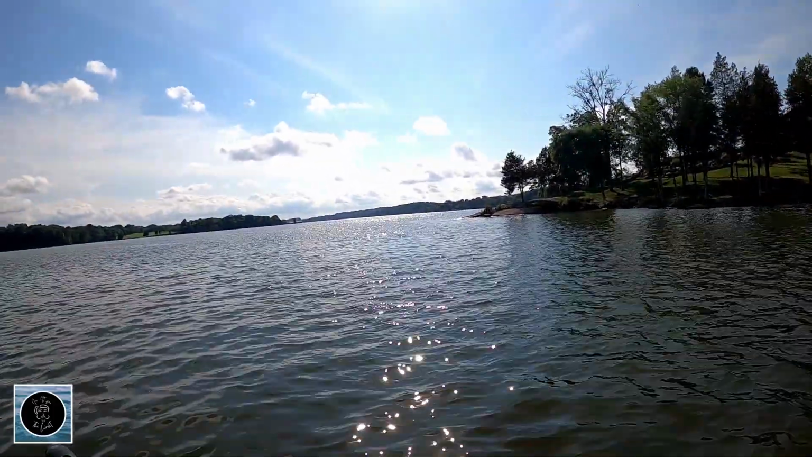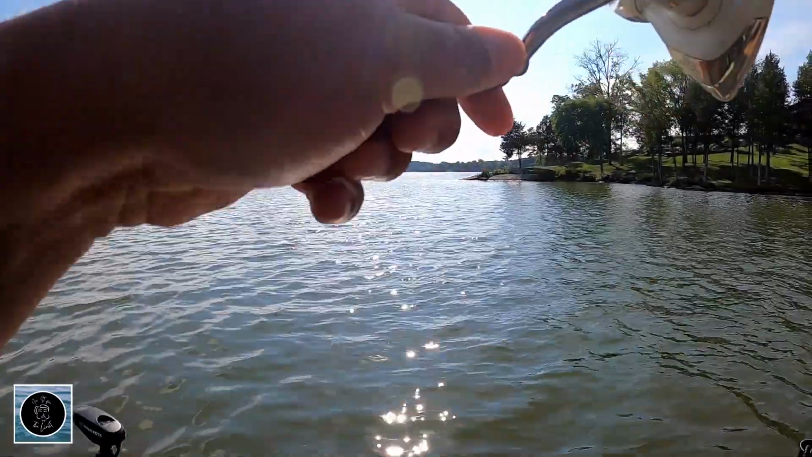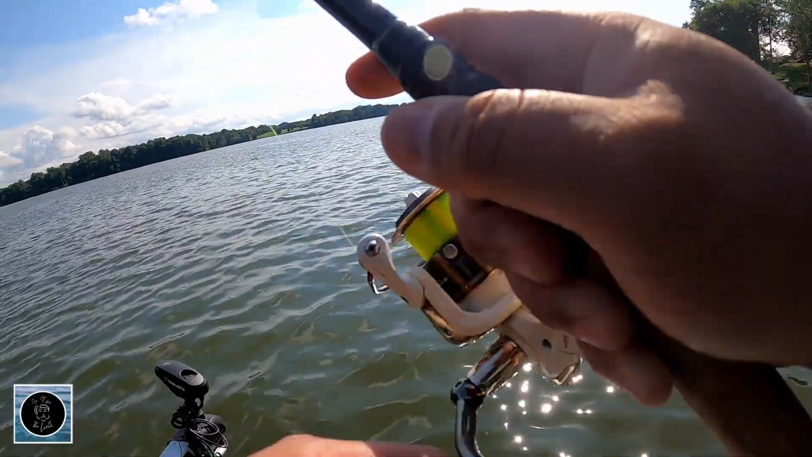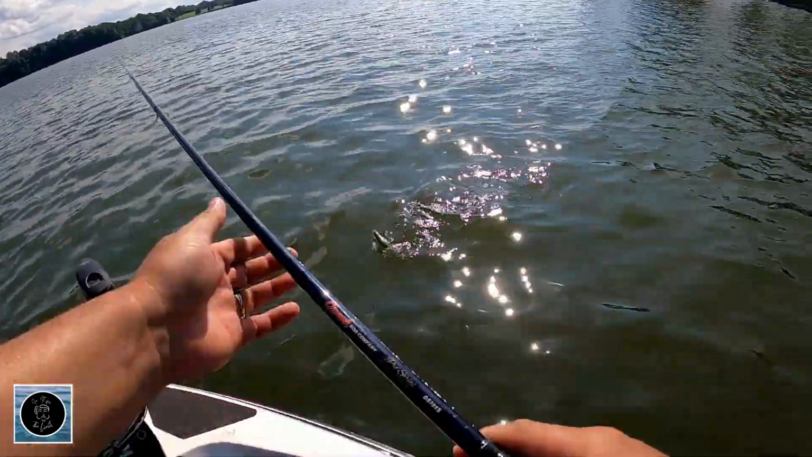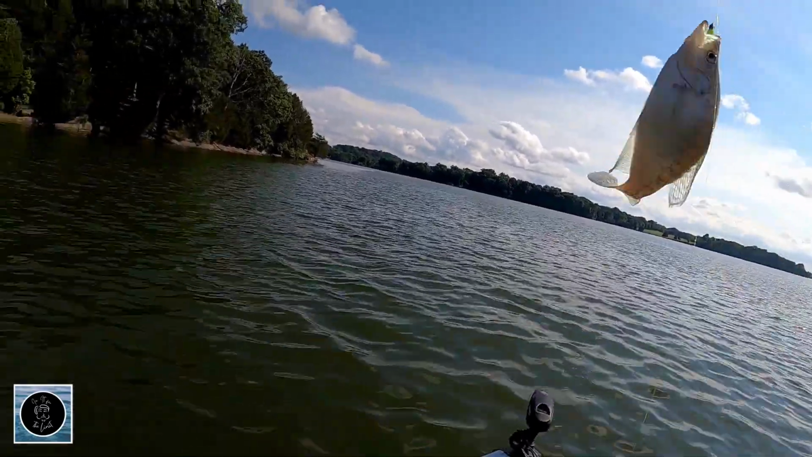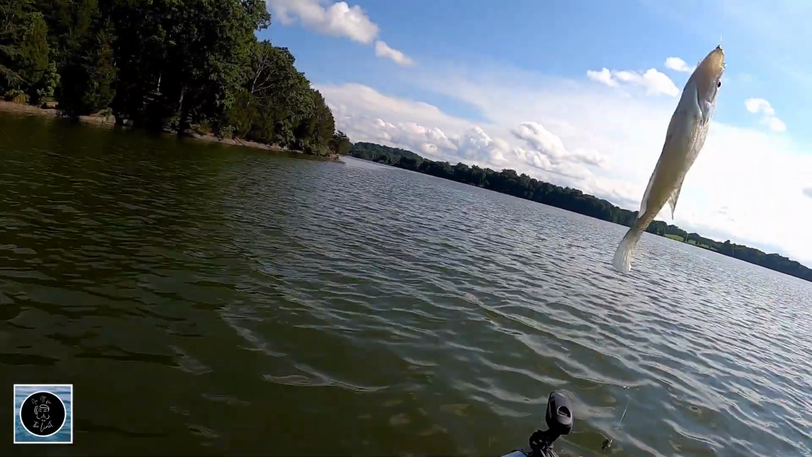There we go. That's a pretty good one right there. But it'll pull fish out away from the structure. Oh, that's why it's so good. Look at that. So, double rig. Talking about double rig, I don't think that top one's a keeper, that bottom one is.